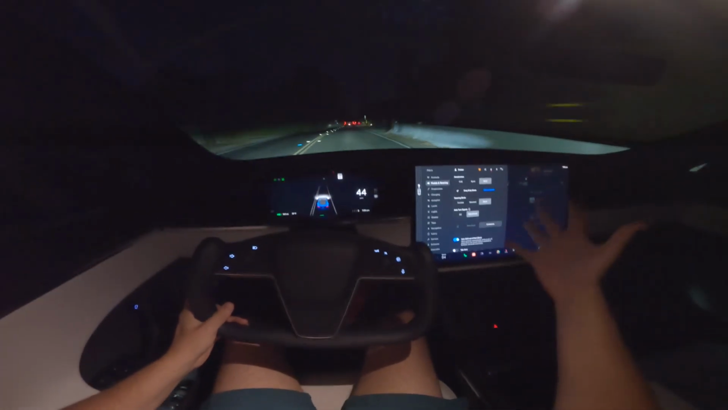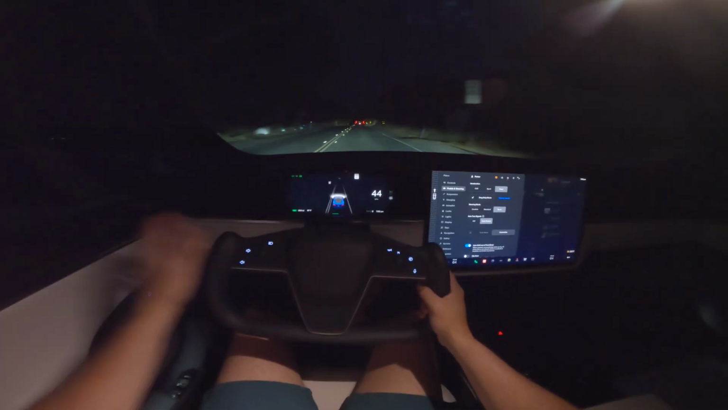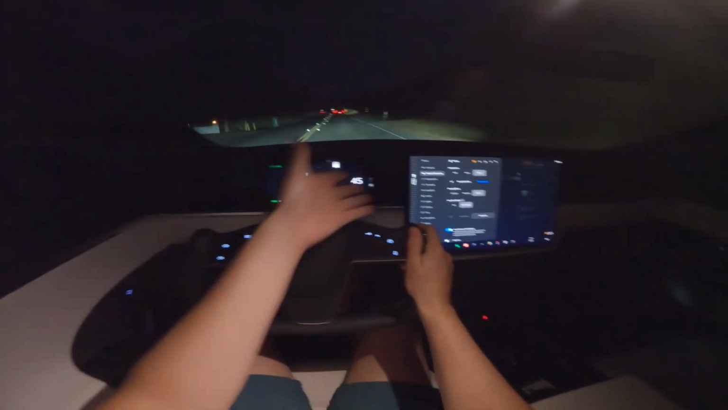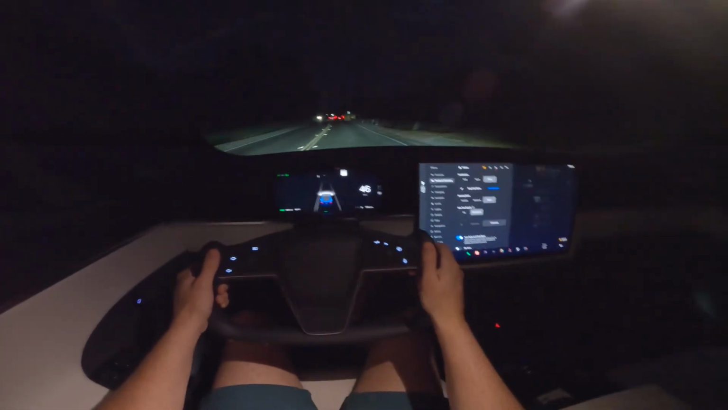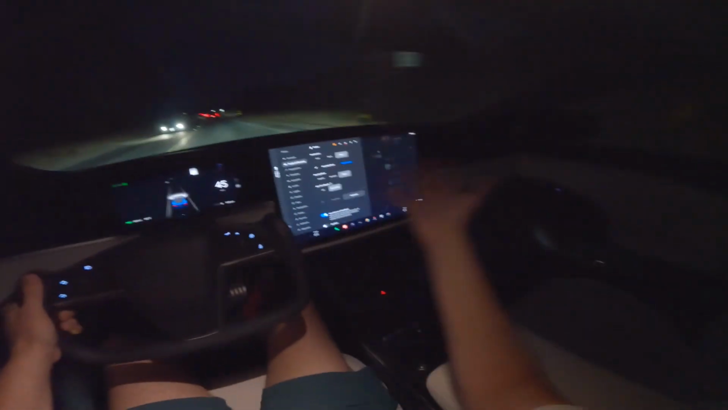I've put 18,000 miles on this Plaid so far, and I gotta say, this is probably my favorite daily driver that I've ever owned. It's so nice as an around town vehicle. It's easy to park. It's got Autopilot. It's got all the creature comforts you could ever want. The speaker system is phenomenal in this car. The navigation is easy. Tons of space in the front, tons of legroom in the back.